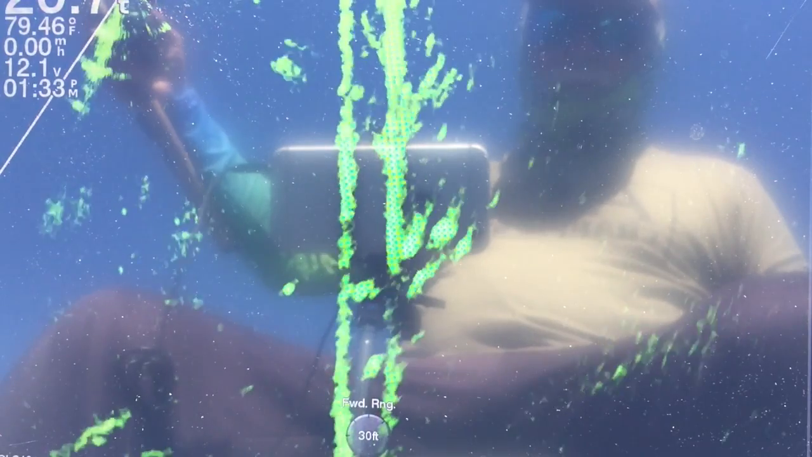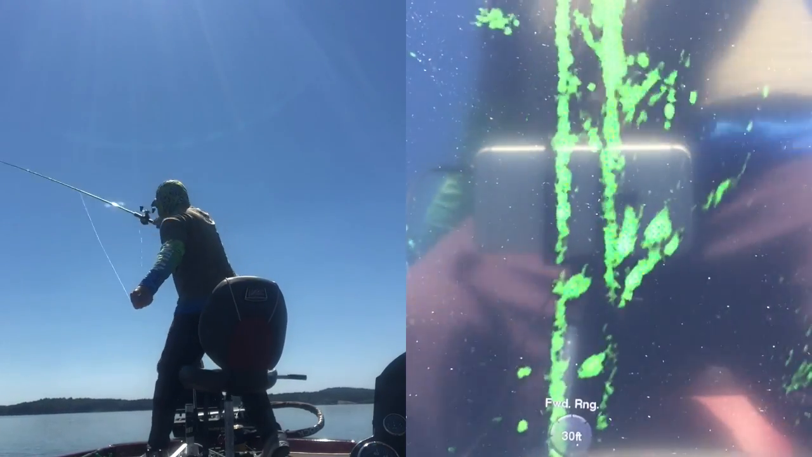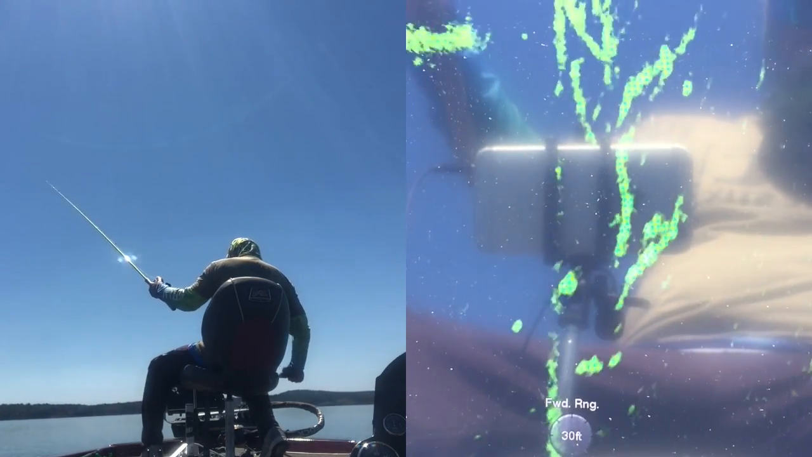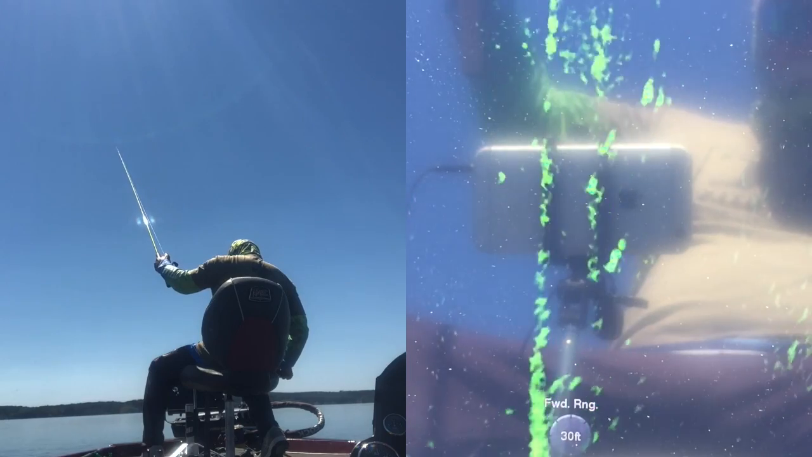He got a buddy underneath him too. Let's see. All right, where we need to go here? 10 feet. I missed that first drop. He's swimming off.